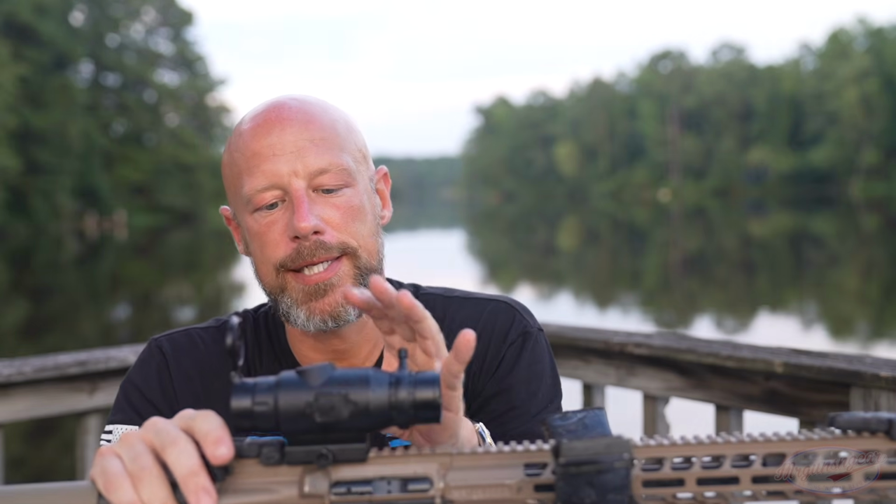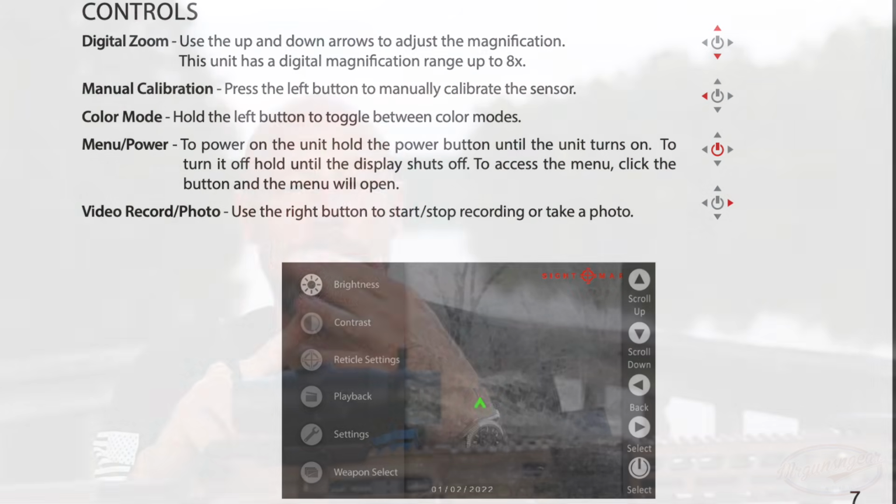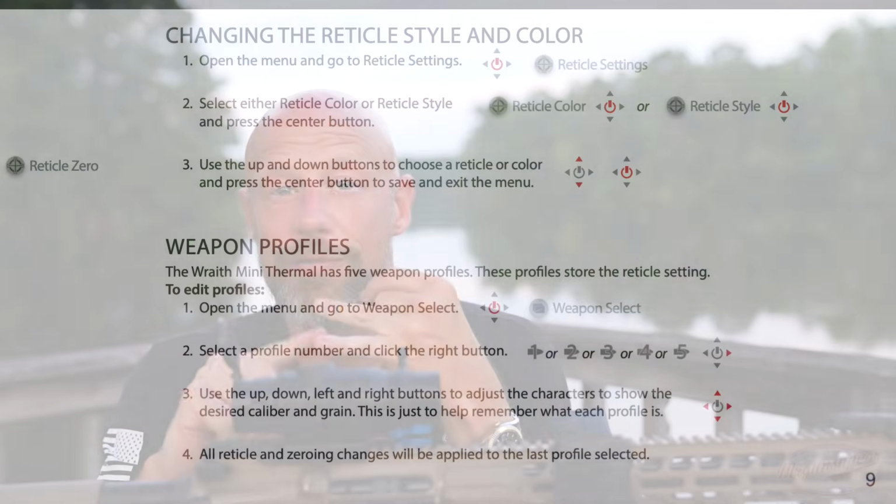At this point in the video, hopefully you guys have a pretty good idea of what you can expect in terms of what you can actually see, what you can't see. A few things I can't show you guys with the recording on the screen: you can go in there and change your contrast, you can change your brightness, you can pick different reticles like we talked about. You can zero for 5 different guns.